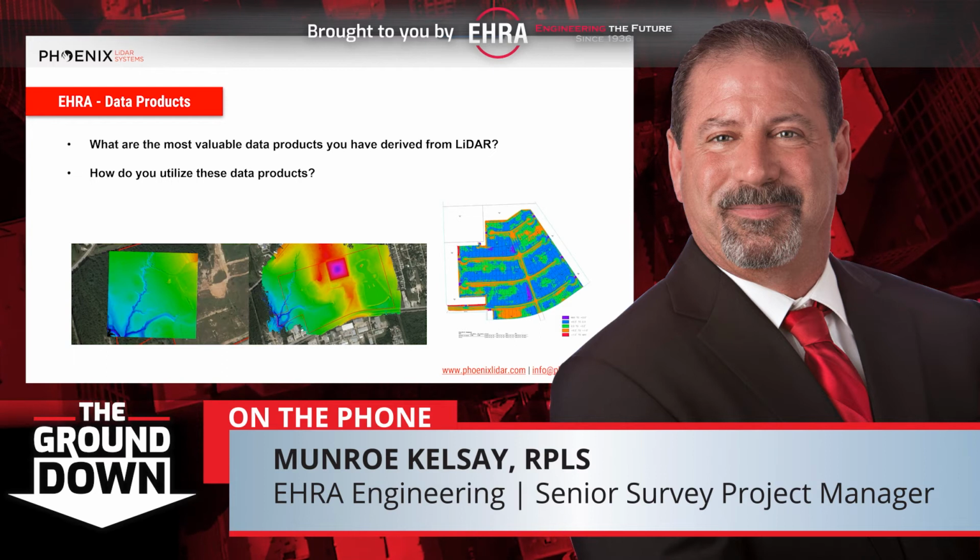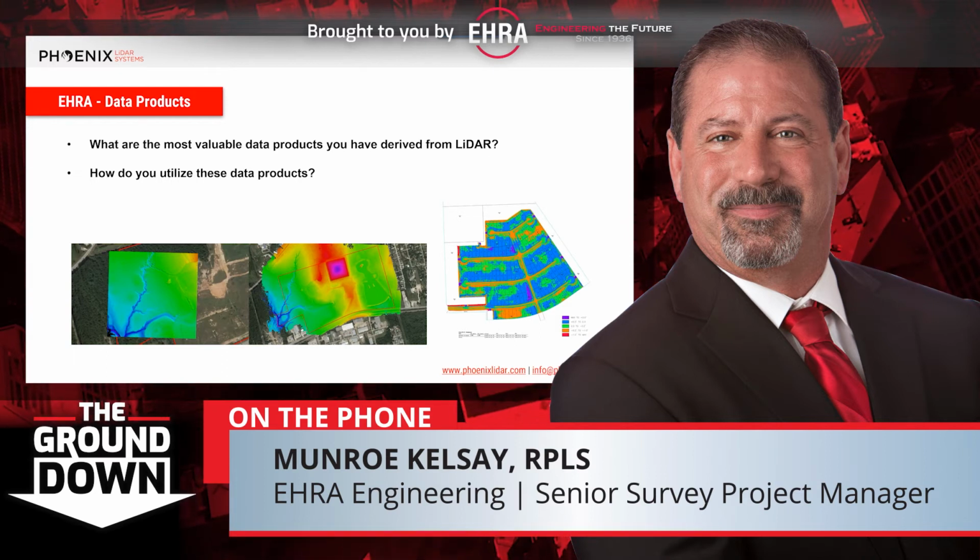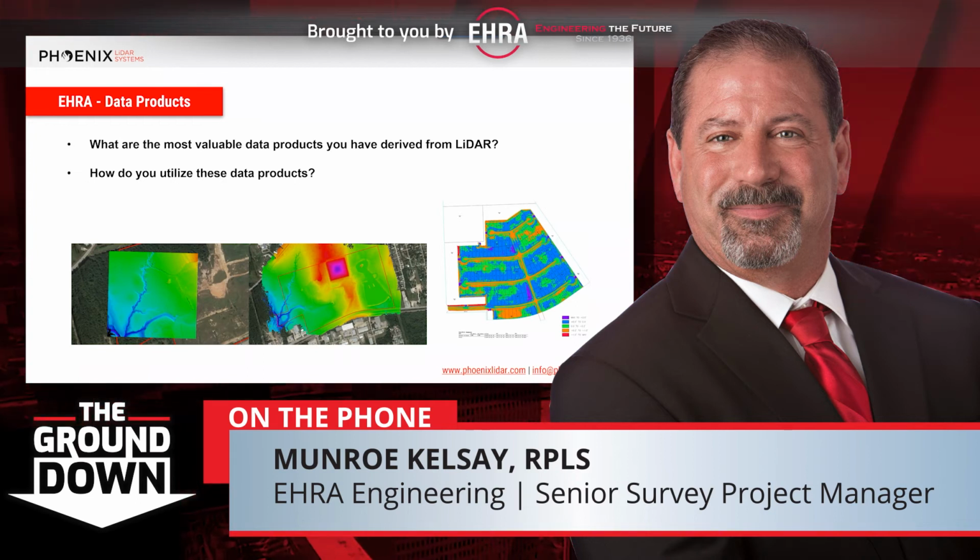Typically what we find in heavily vegetated areas, wooded areas like this, is my vertical accuracy with LiDAR is probably within about 15 hundredths, maybe a little higher, a little lower in some areas, but for the most part, it's about 15 hundredths. Yeah, vertically.